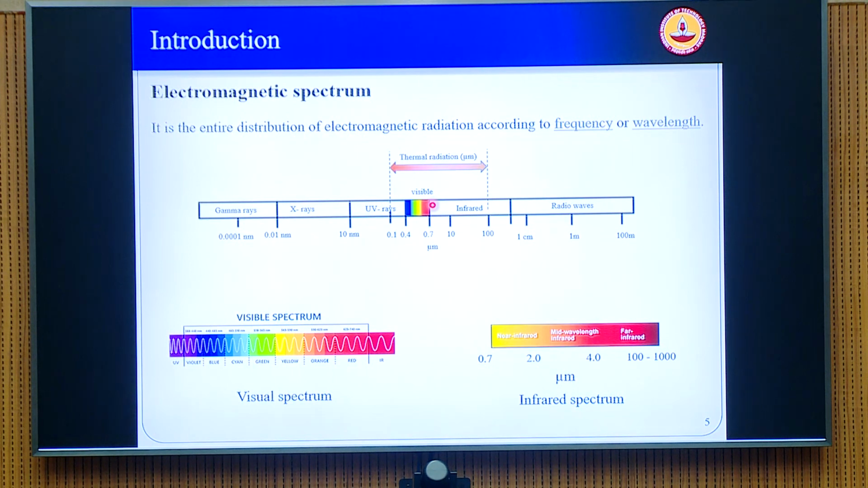So we will see that if you approximate the sun as a black body, the peak emission from the black body at the temperature corresponding to the surface temperature of the sun happens to coincide with this visible band, and therefore it's not a coincidence that our eyes are tuned to be more sensitive to that particular band. So this is the design of nature, you can say.